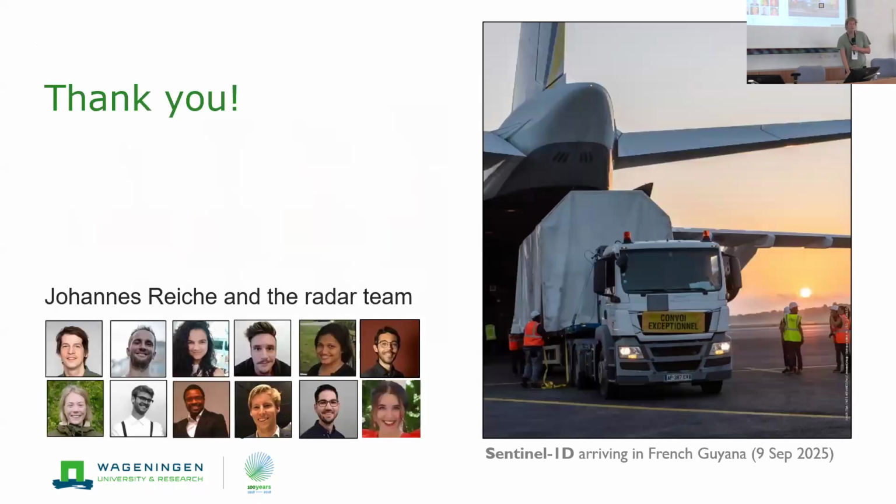And with this, I would like to conclude and thank you. Here is actually an image from last week where Sentinel-1D, the fourth Sentinel-1 satellite, has arrived in French Guiana and is being prepared for its launch. Thank you very much.